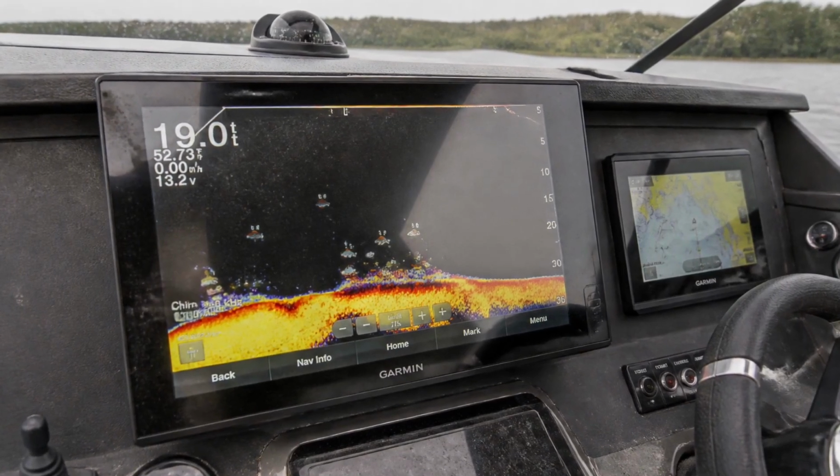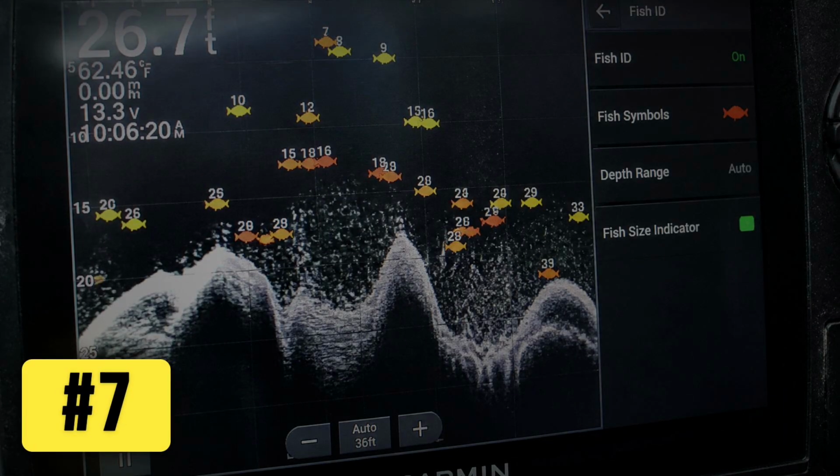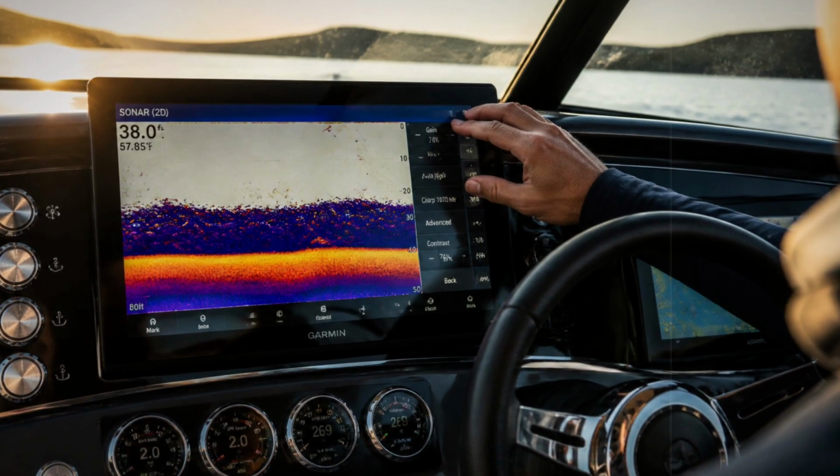The fish icons on your screen aren't fish. They're a software guess, and that guess is number 7 on this list. 7 things a tournament pro reads on that same screen that you walk right past.